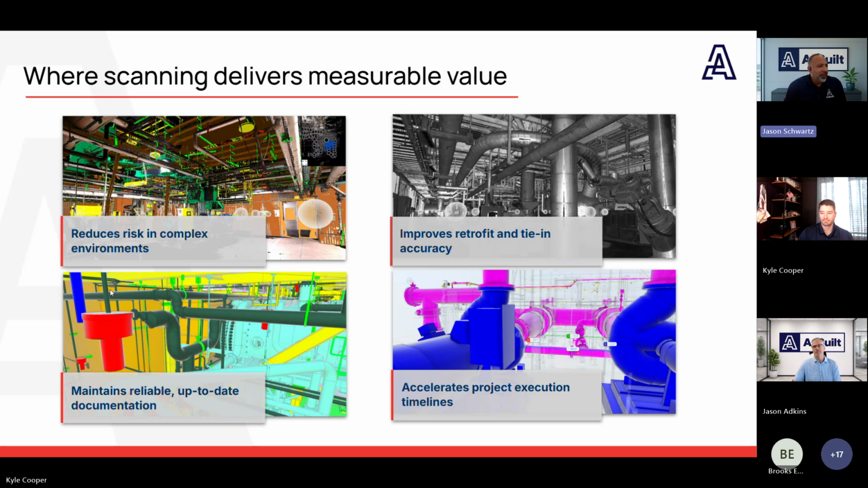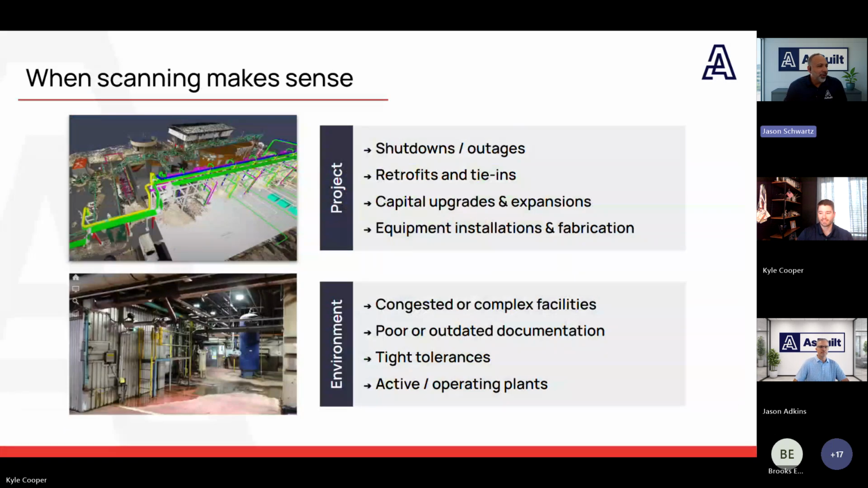You want to advance that slide for me, Kyle? Thank you. There we go. When scanning makes sense. Yep, perfect.